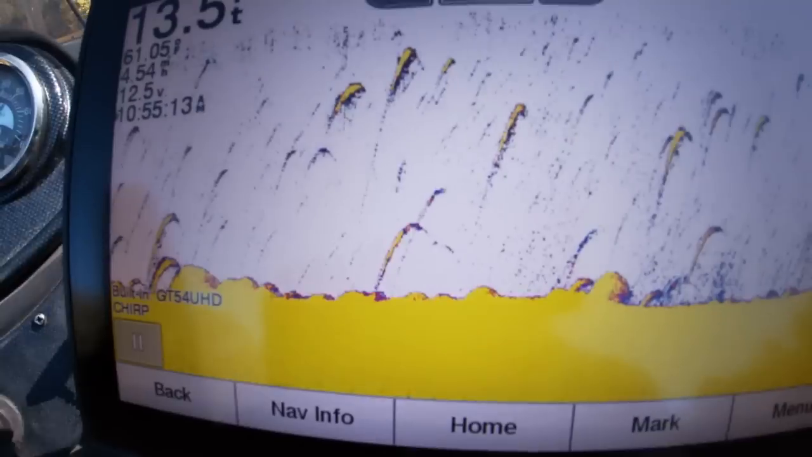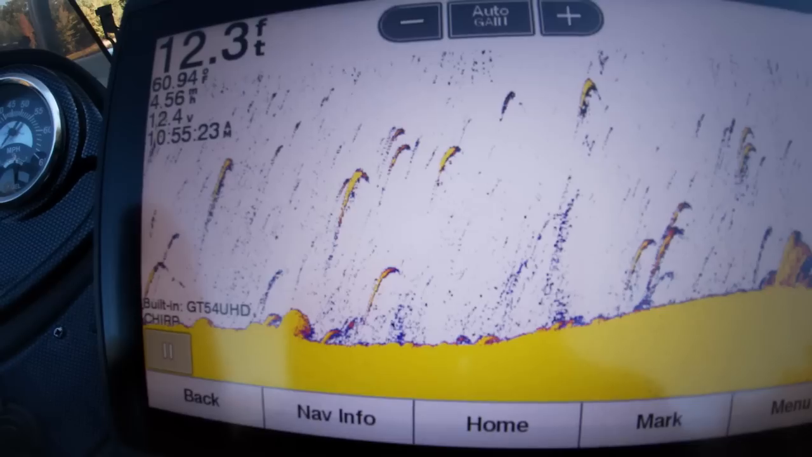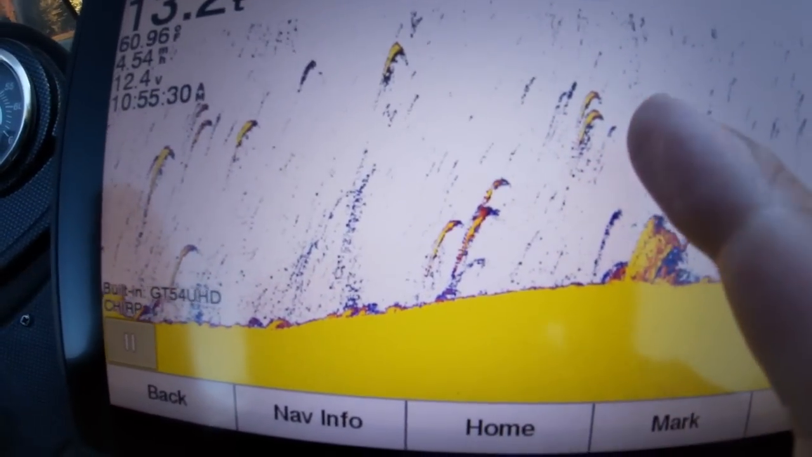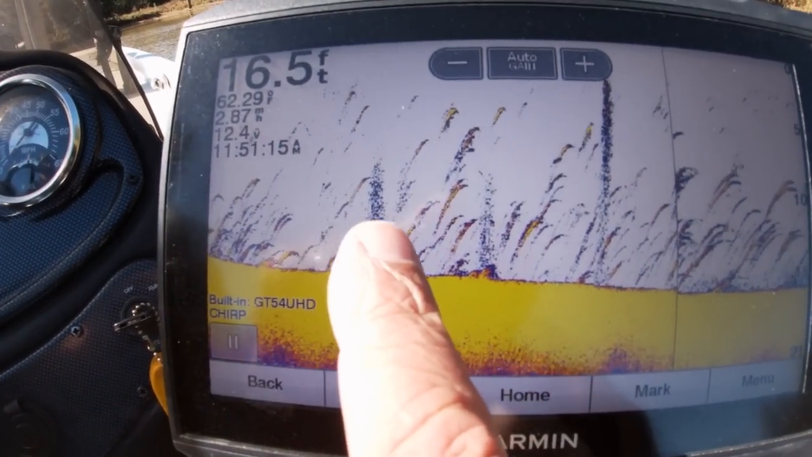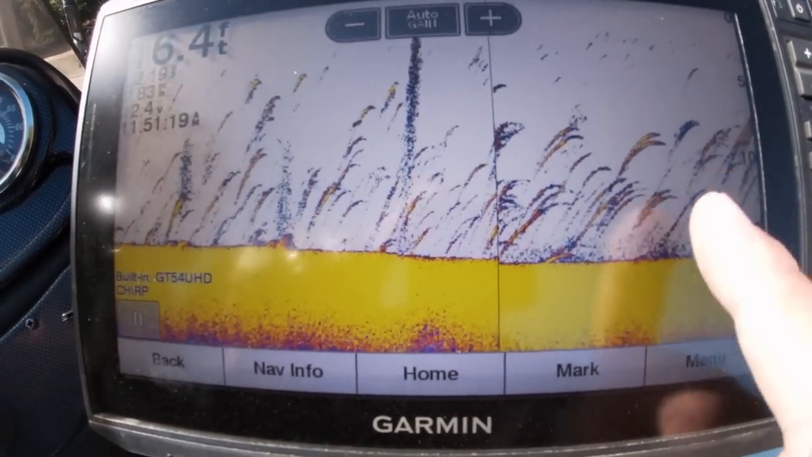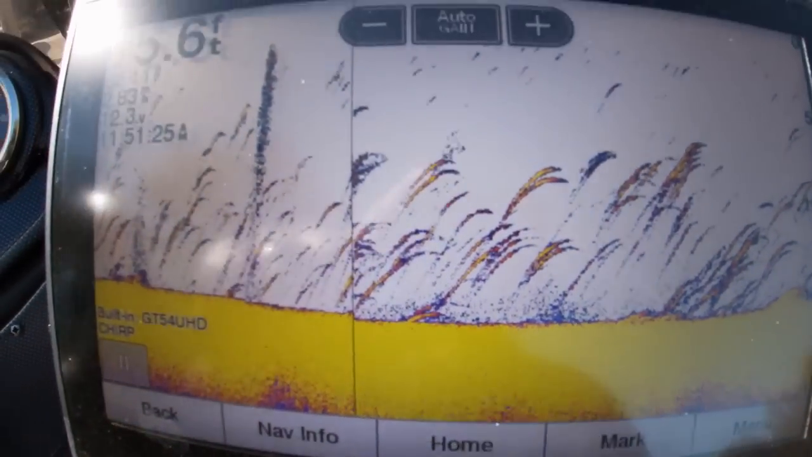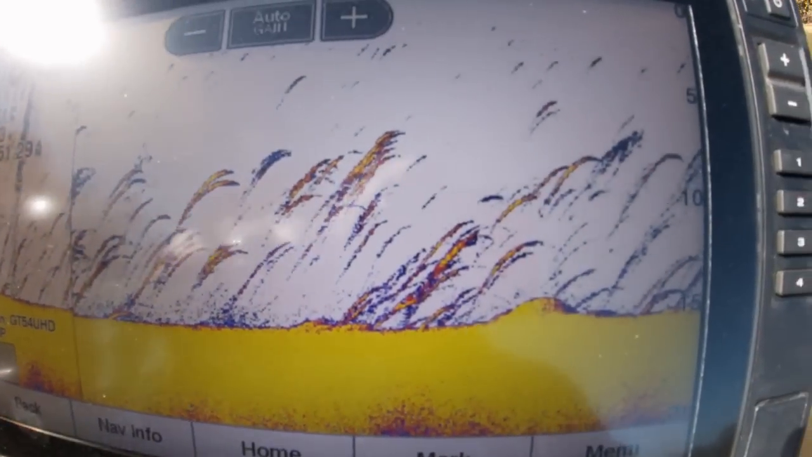We're going to get into a little bit deeper water here, so we're going to see what's right down through here. Another stump on the bottom. 2 fish. That's what we're looking for right there. See all these fish? That's a lot of fish. That's probably crappie stacked. All of them moving down because they're moving away from the boat. Boom.